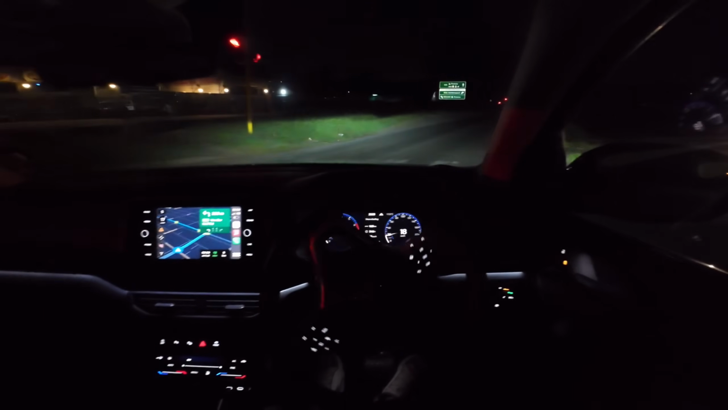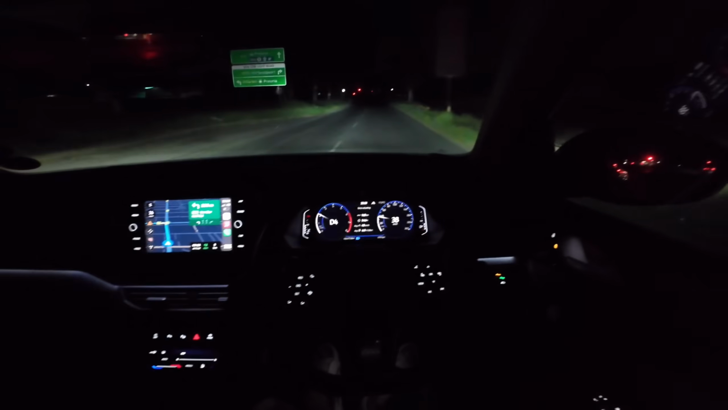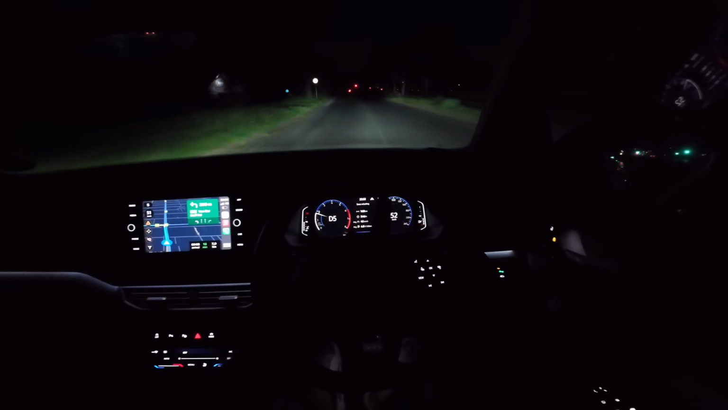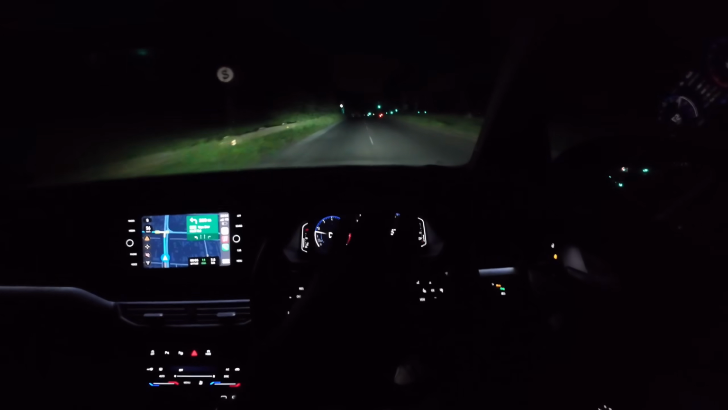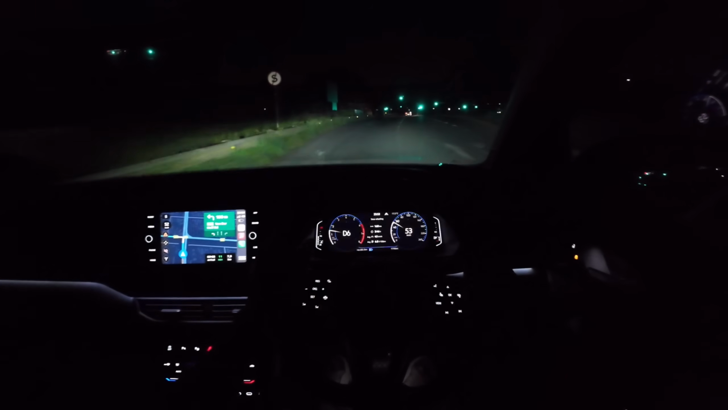That's the crazy part about matrix LEDs. Look at that. So you'll sort of see them dancing like now, you see? So they can detect the light coming from the traffic lights ahead, and they'll just illuminate around them.